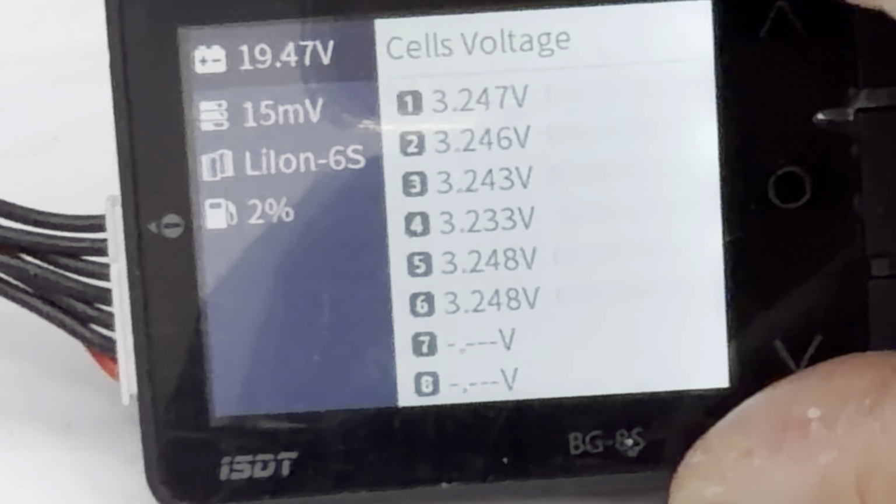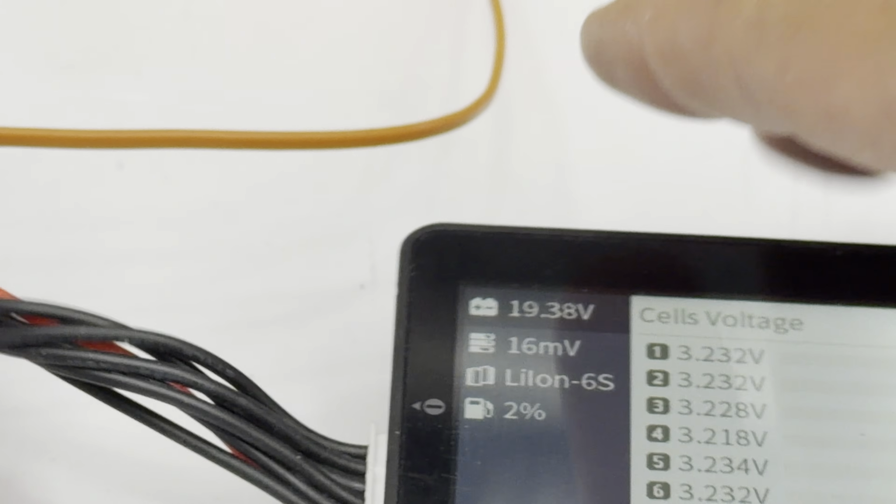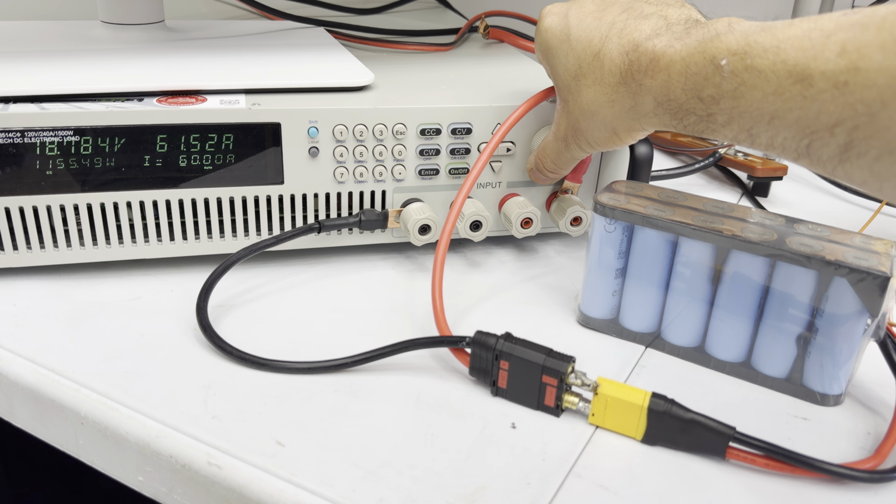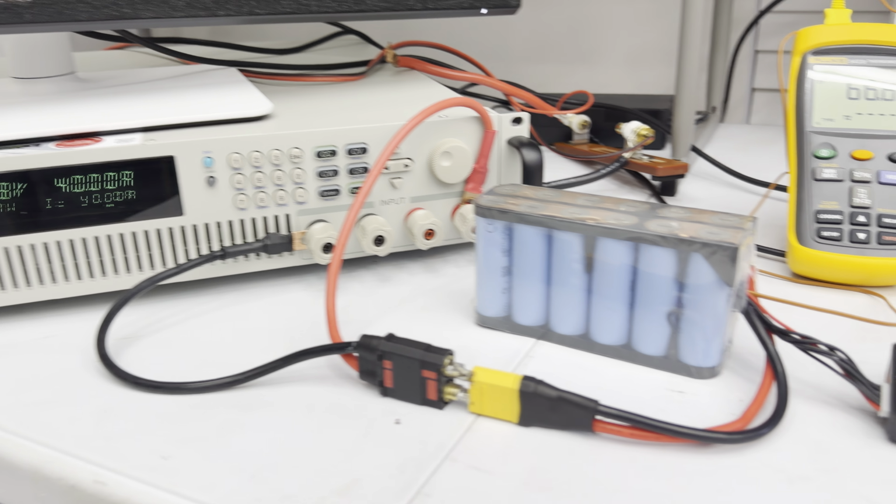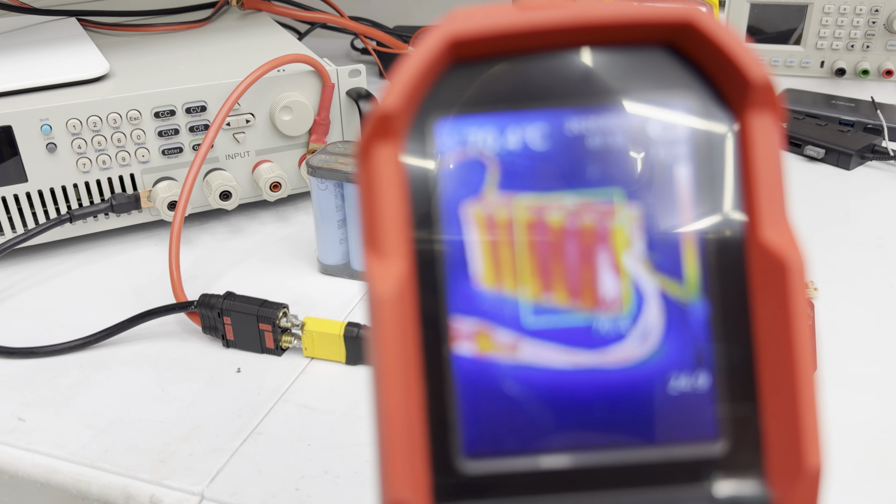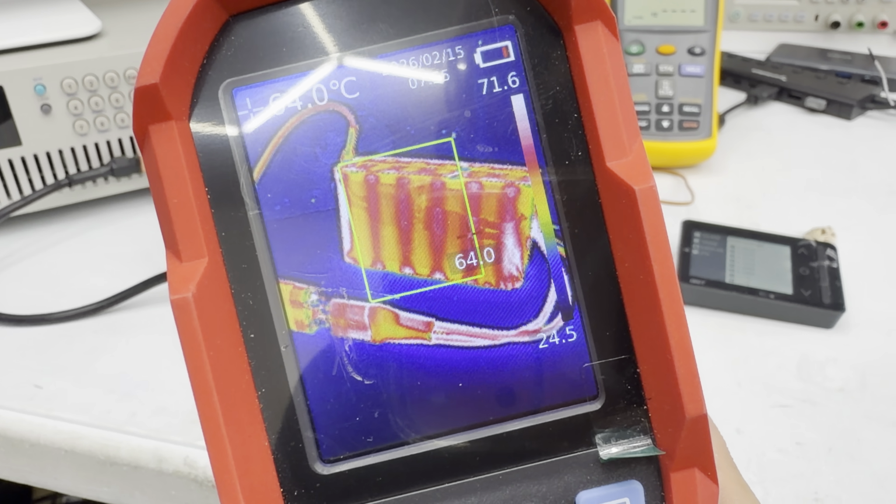But this is just a test. That's not gonna be running like that. I mean, this is continuous current. Look at the numbers. Doing great. I'm gonna start pushing a little bit down in current. Let me put 40 because I don't want the pack, this is for a client, I don't want the pack to overheat. Doing great. The cells are doing great.